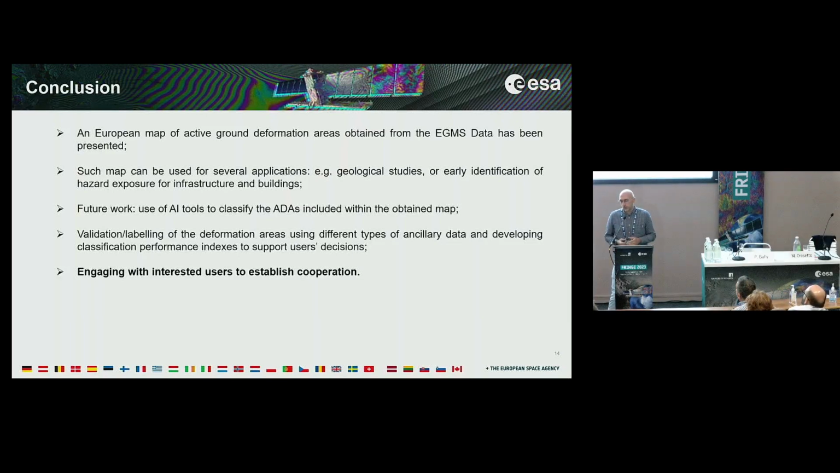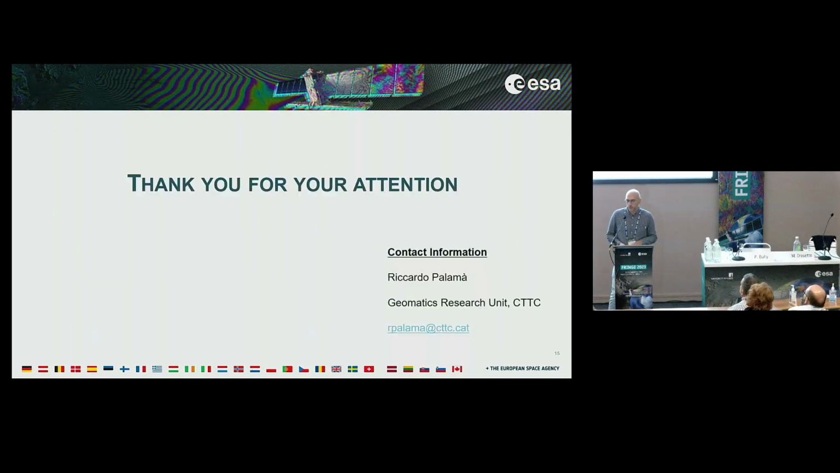In the future, as anticipated, we hope to derive AI tools to classify the extracted ADAs. This concludes my presentation, and thank you.